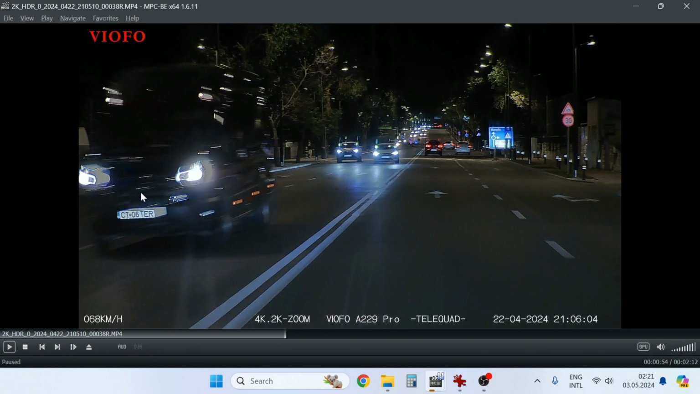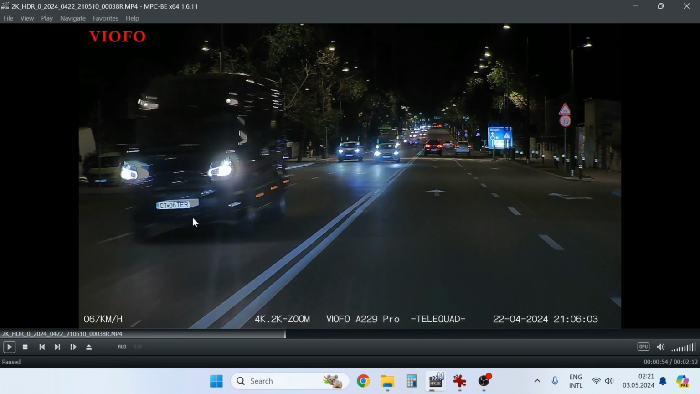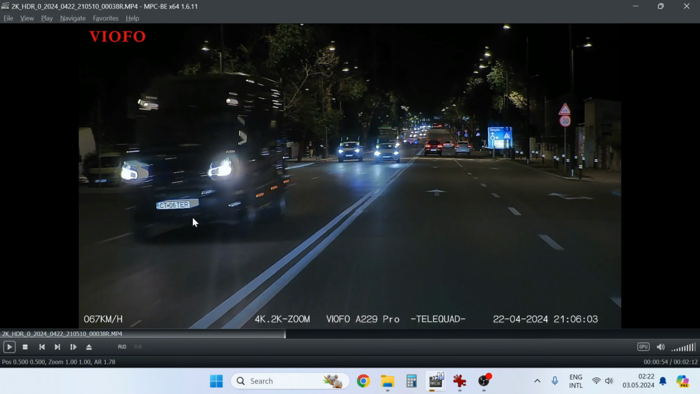So this is the 2K camera with telephoto lens. Here we can see the registration plate, and if we will move the video backward and forward, the registration plate is visible. I can make also a zoom from the player. This is the maximum zoom of the player. I will move the frames and look how clear is the registration plate for the 2K camera at night. And just think, this is a high speed.